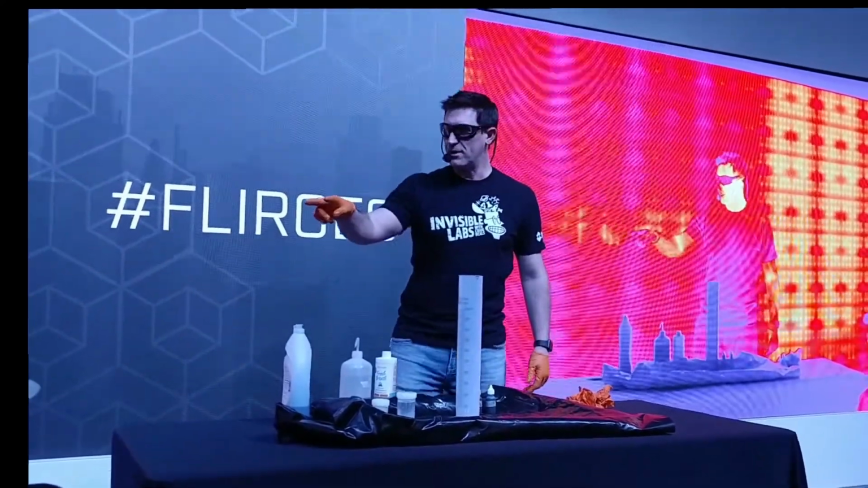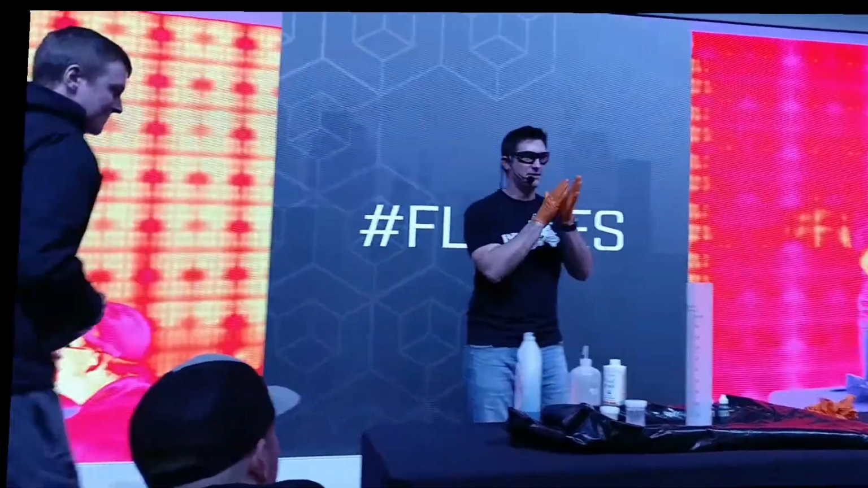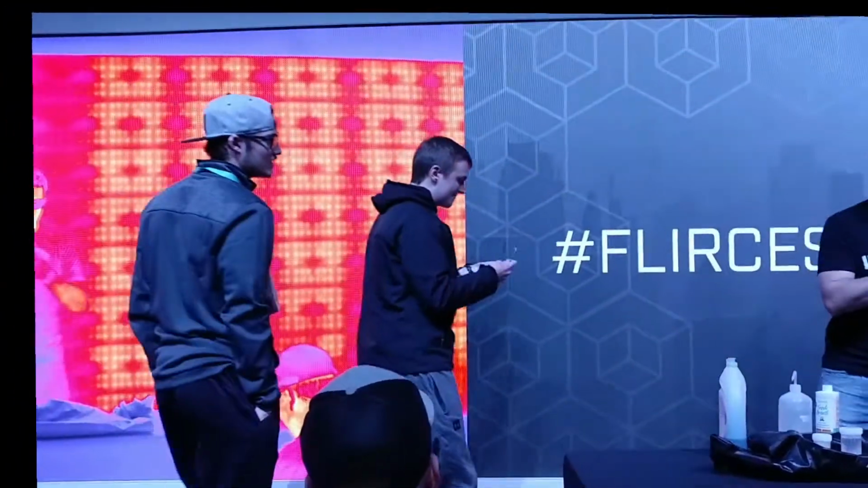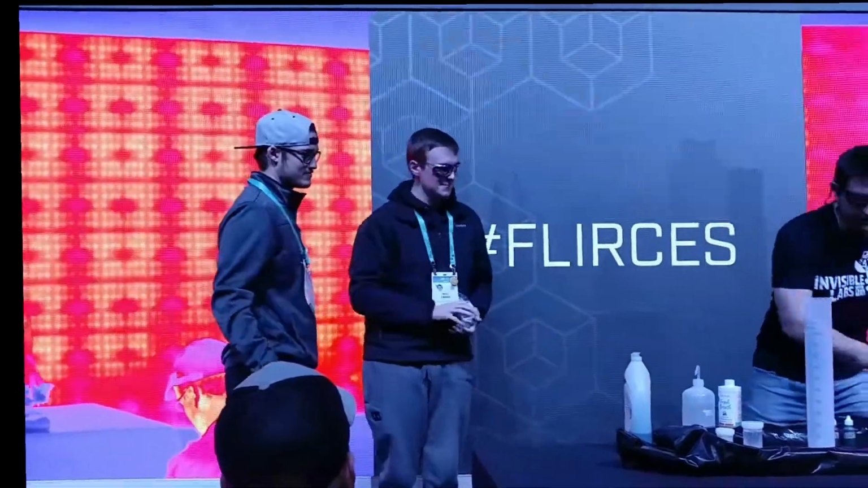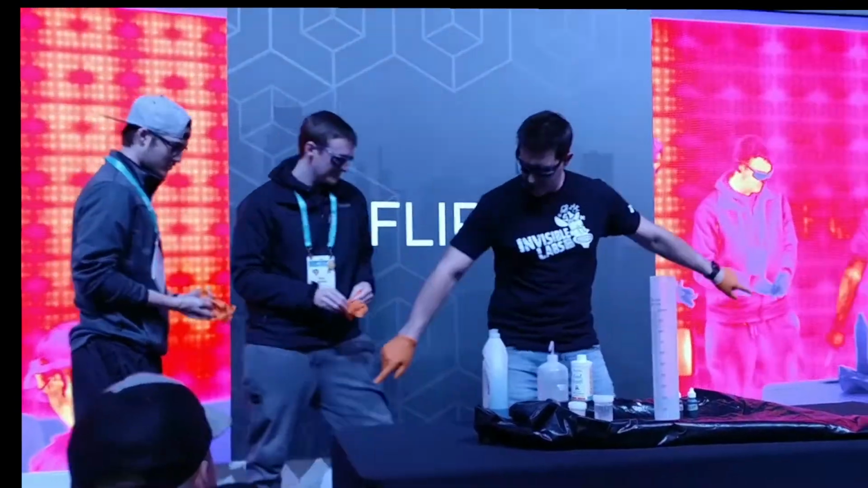I've got a couple of volunteers that said they'd come up and help me. This is Will and Brandon. Will you give them a hand, please? Look, they've got their safety glasses and their safety gear. I'm going to give them each a pair of gloves to put on while I talk. We'll have one of you come this side.